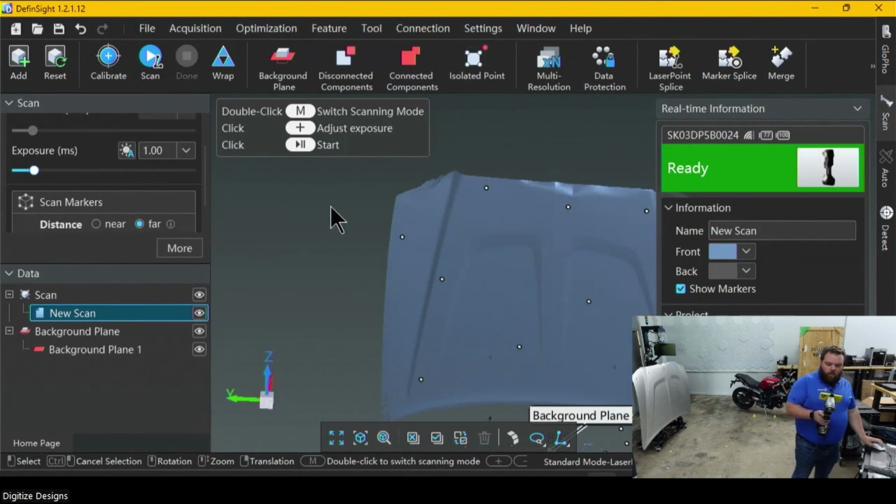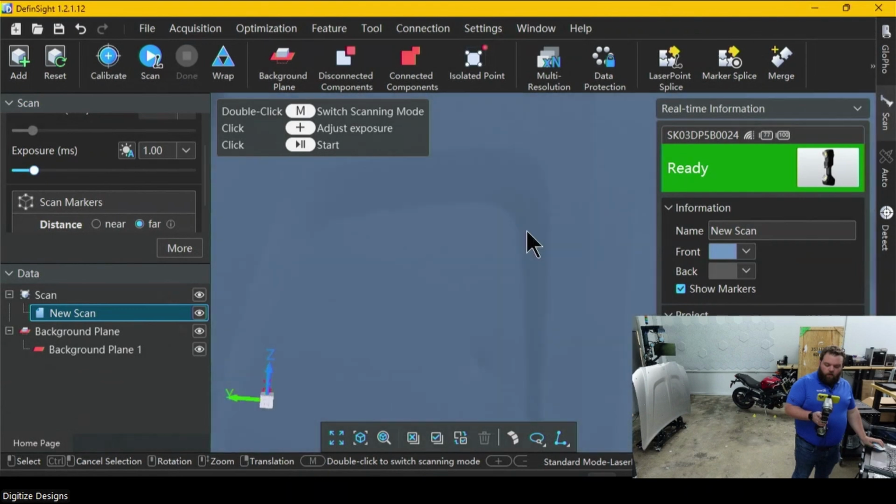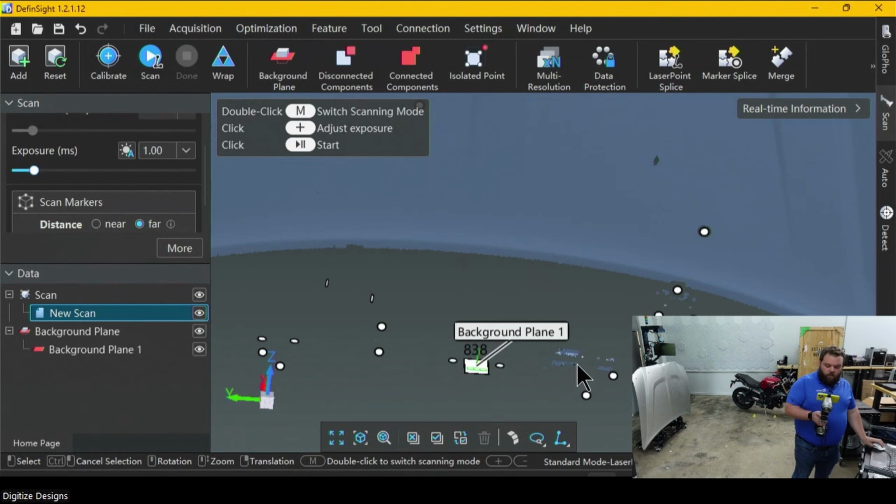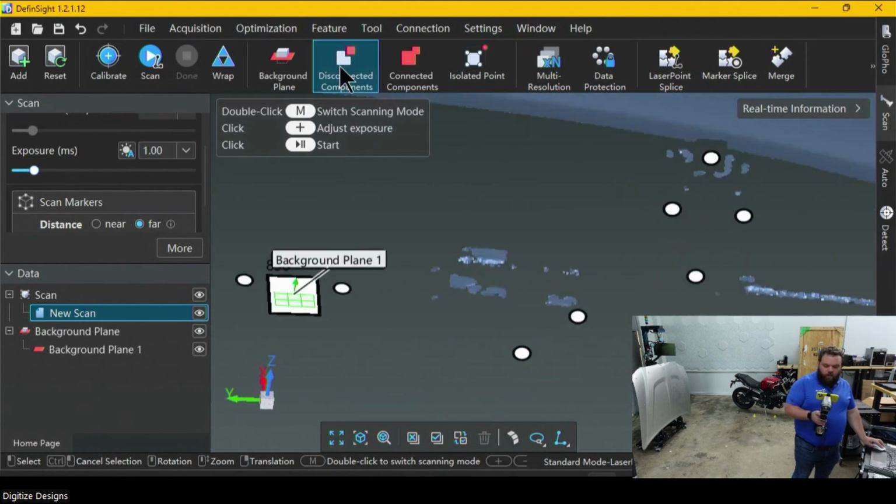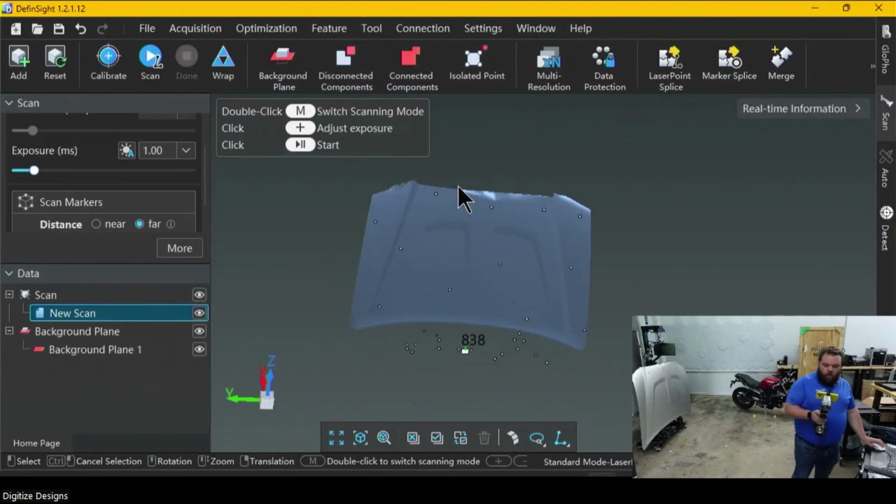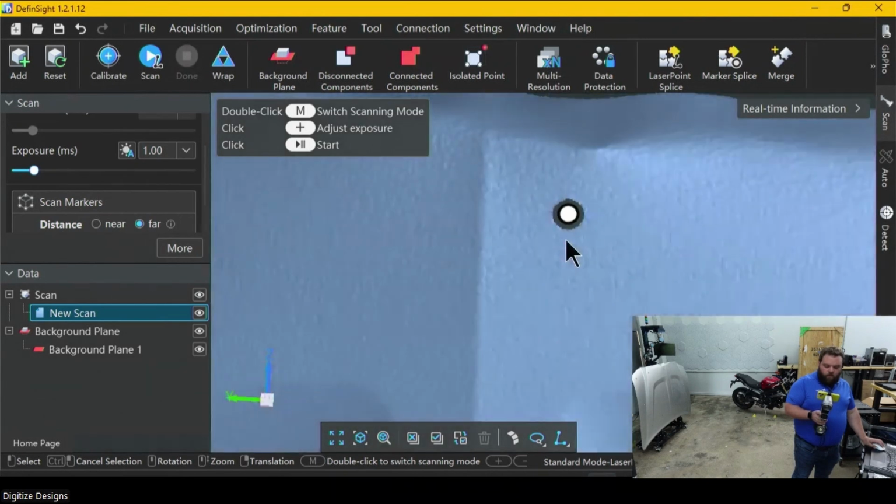And it'll finish up, do some noise filtering automatically. If there's any stragglers, it works on those. If there's anything left over from noise filtering, we can hit a disconnected components filter and really quickly take care of all of that. So now we're still looking at a point cloud here. Define Sight does have some really cool automation that you can do.